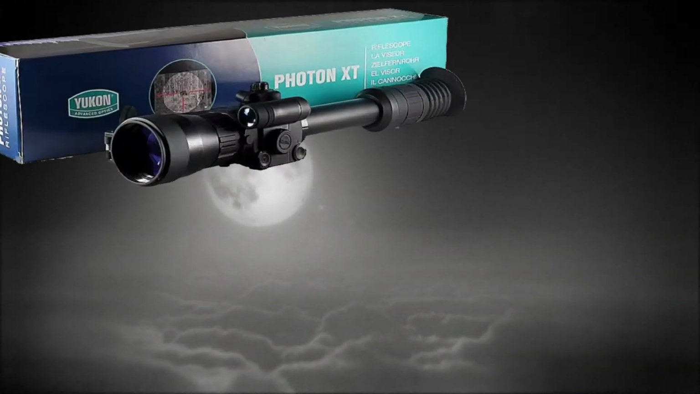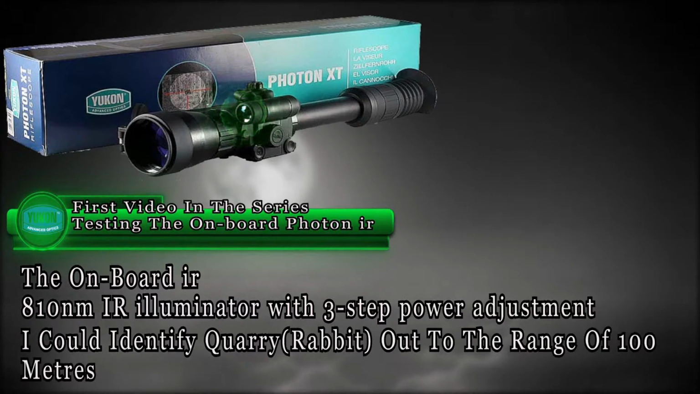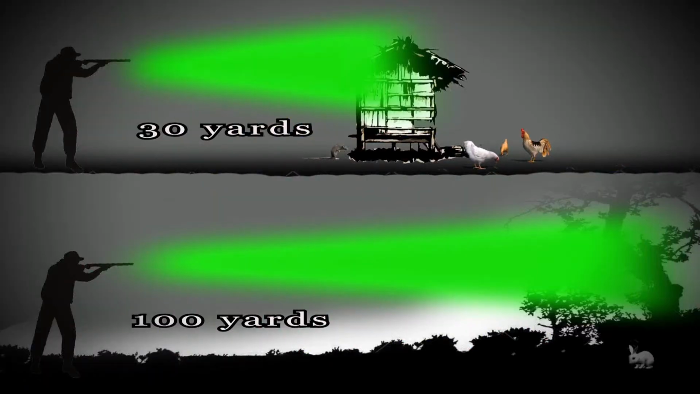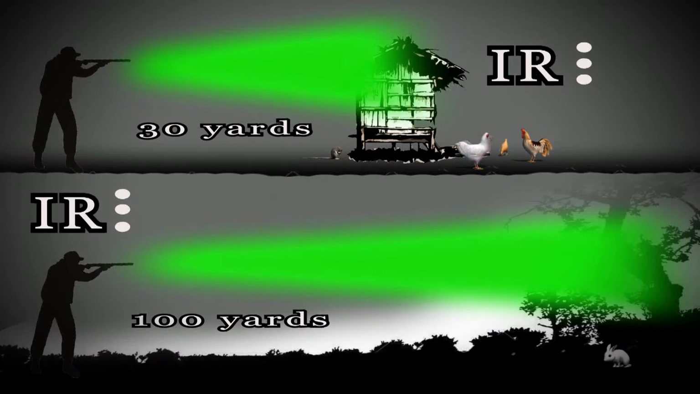As the video progresses you will see the onboard IR is okay for legal limit air rifle, but for rimfire I did find it pretty lacking. It did reach out to 100 yards, but the picture quality through the Photon was sketchy at best, even on power level 3. For safe quarry detection, anything past the 100 yard mark I didn't have the confidence in. Personally, the onboard IR is a no-no on the rimfire calibers.